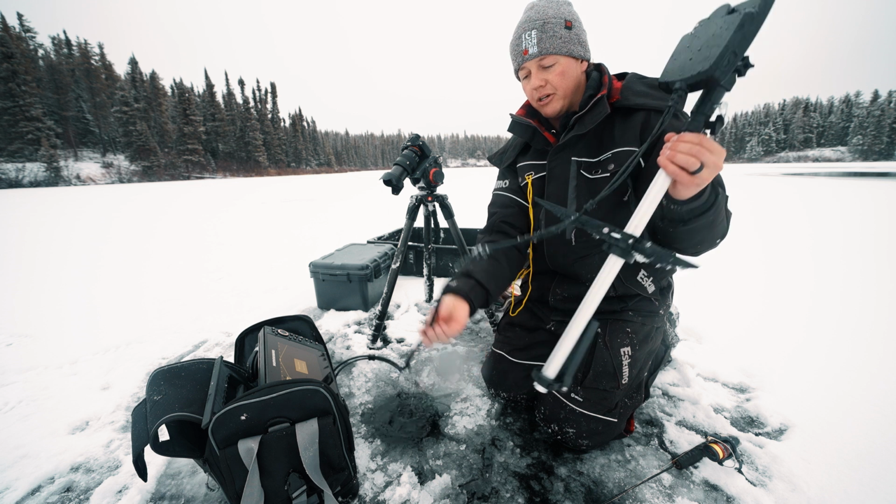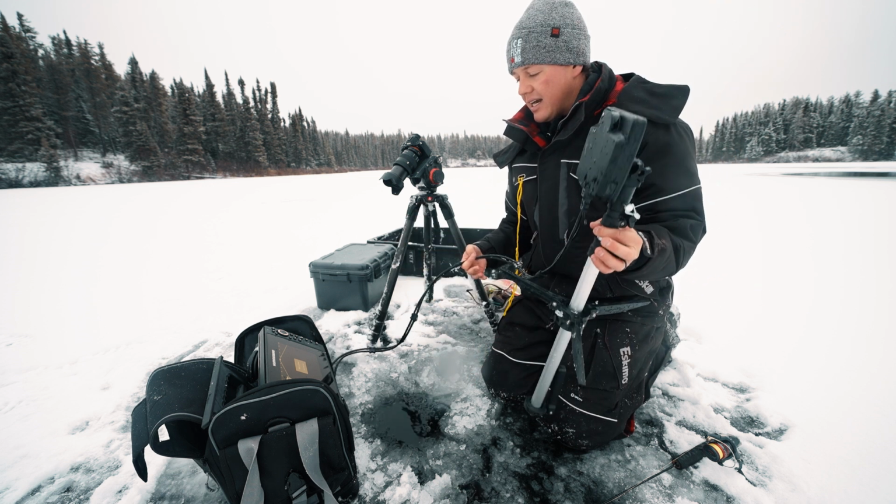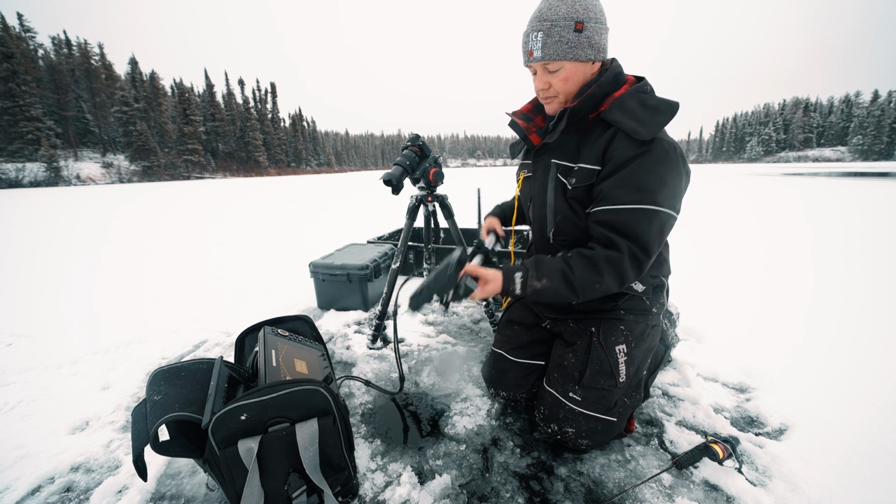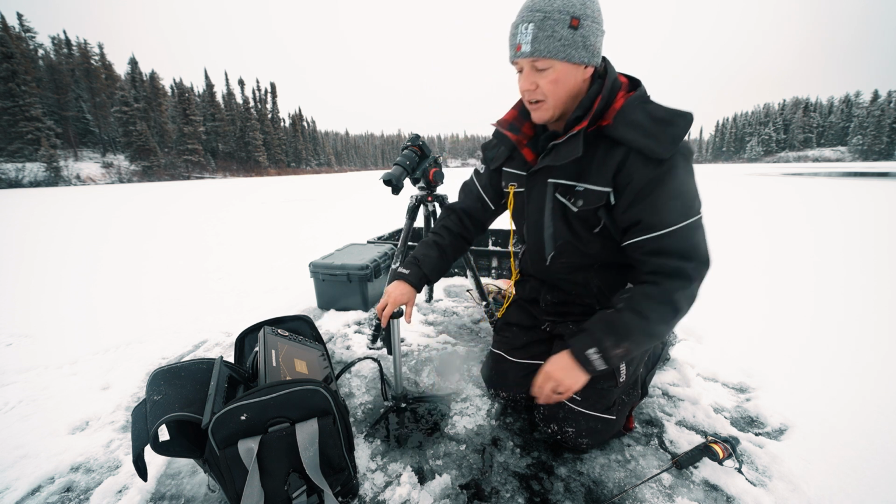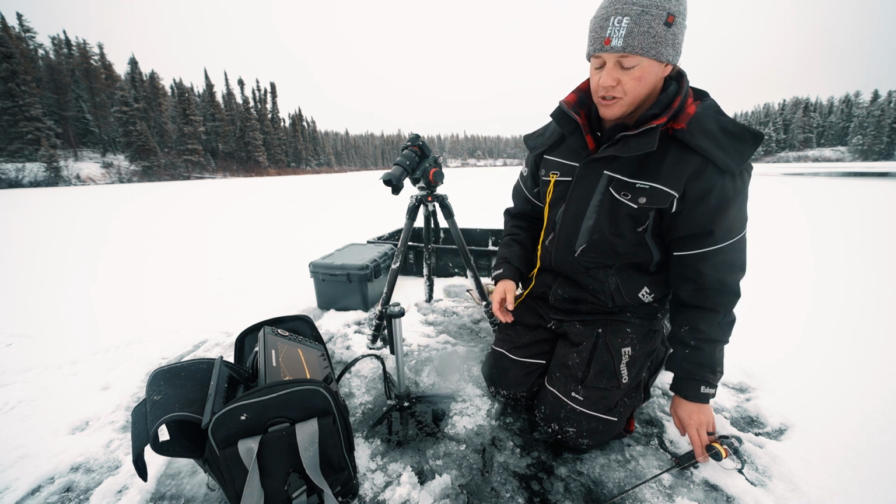I think ice would probably build up faster with these 2 surfaces and the fact that slush can kind of build up between it. I'm not a massive fan of the cord right now, but probably something I'd get used to. Anyways, I've only used it on down view so far, just because we've been fishing in pretty shallow water and I've just been trying to get some strike footage.